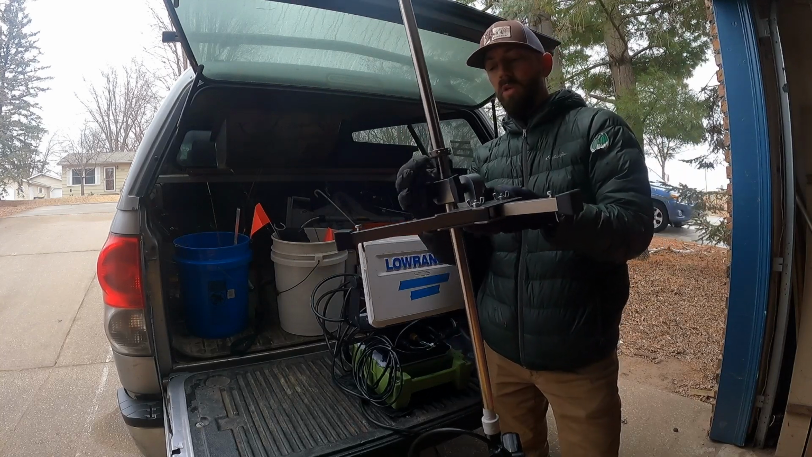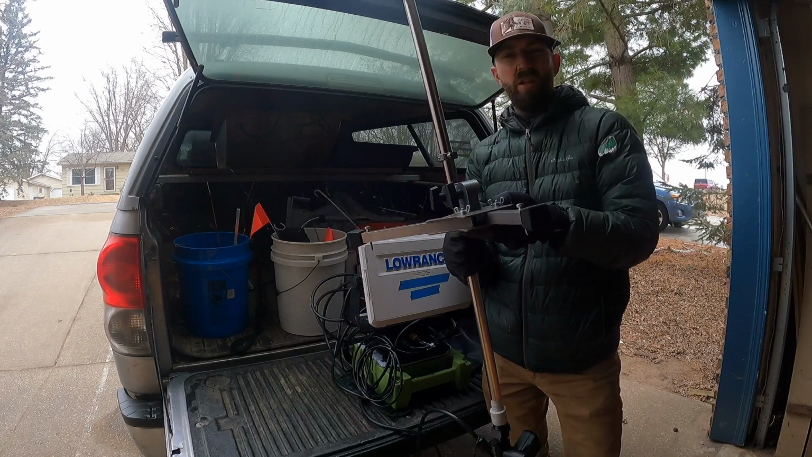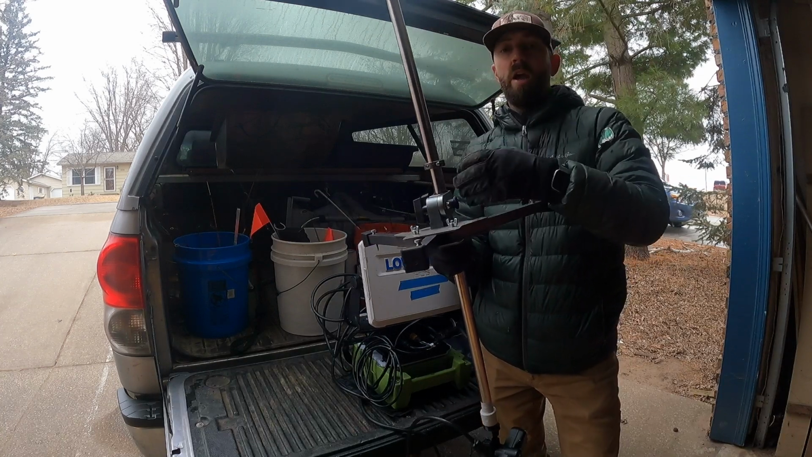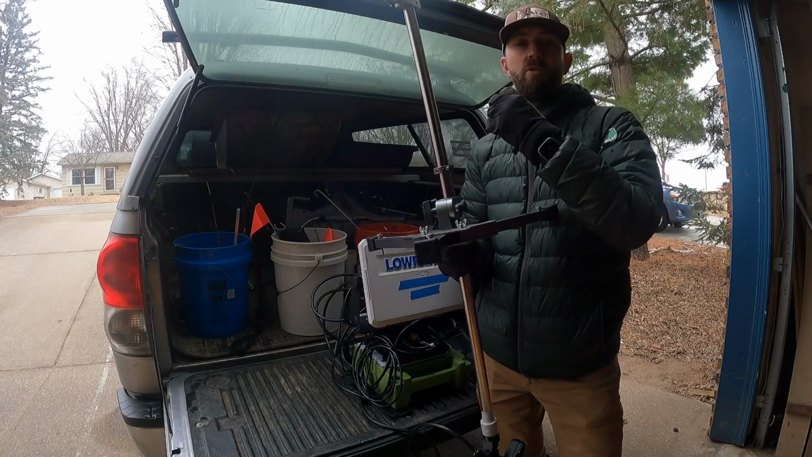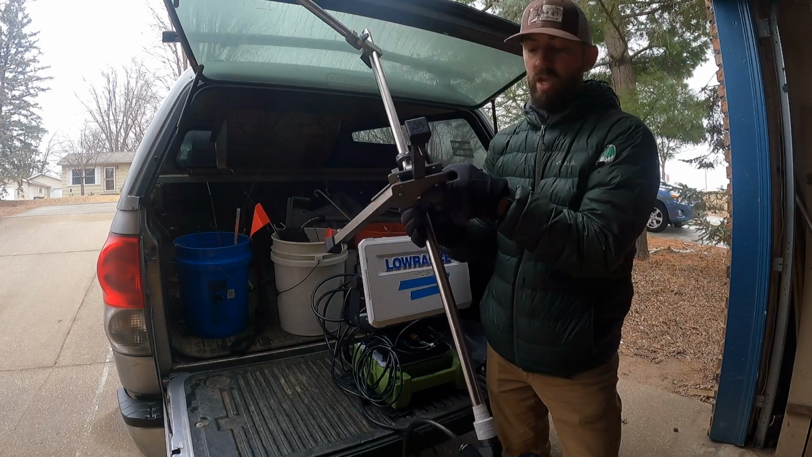When it's really cold, it starts to get icy and maybe sometimes hard to turn, but that's going to be the same with any system, as in, like, lots of ice. And I've been out in 20 below using it and it's still functioning great.